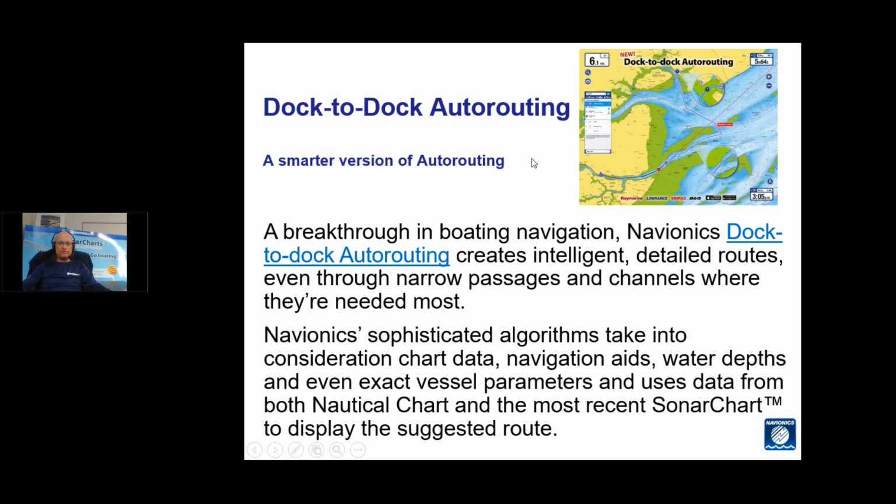It takes in very precise information about depth, channels in terms of channel depths and widths. It will take into consideration your vessel parameters, so your draft, your beam, height, a whole lot of things that will allow dock-to-dock auto-routing to make some decisions on an intelligent and detailed route that will take you safely from one place to another.